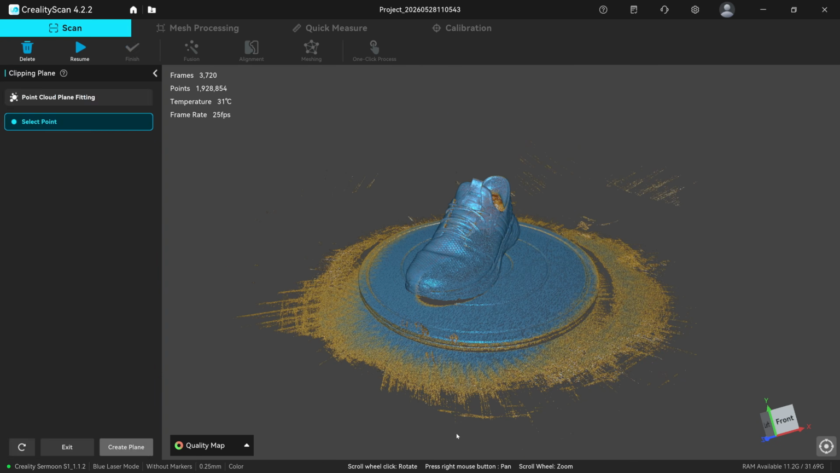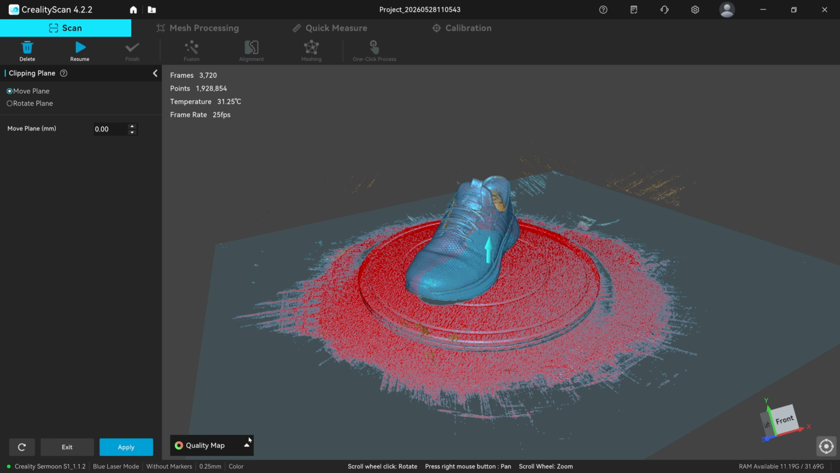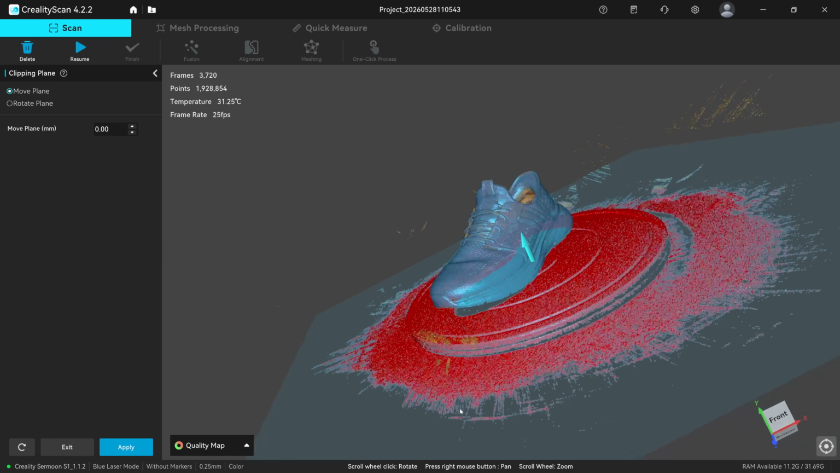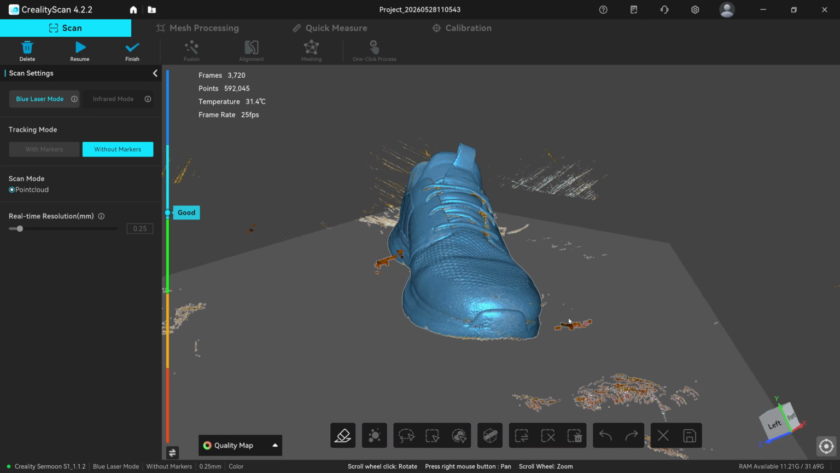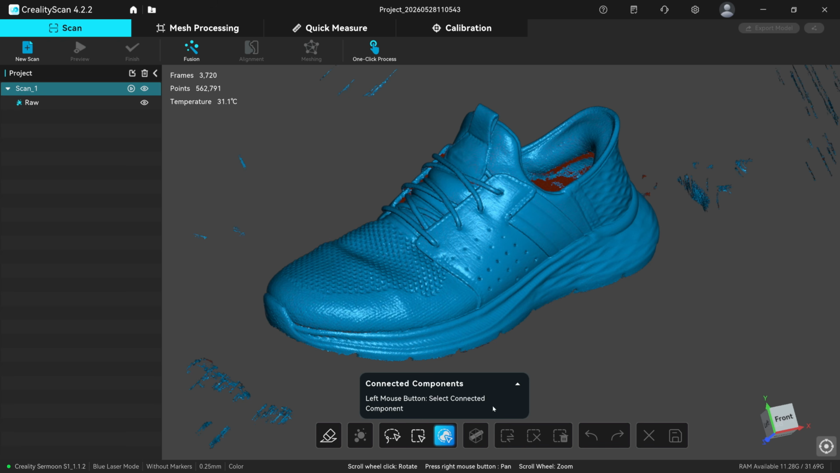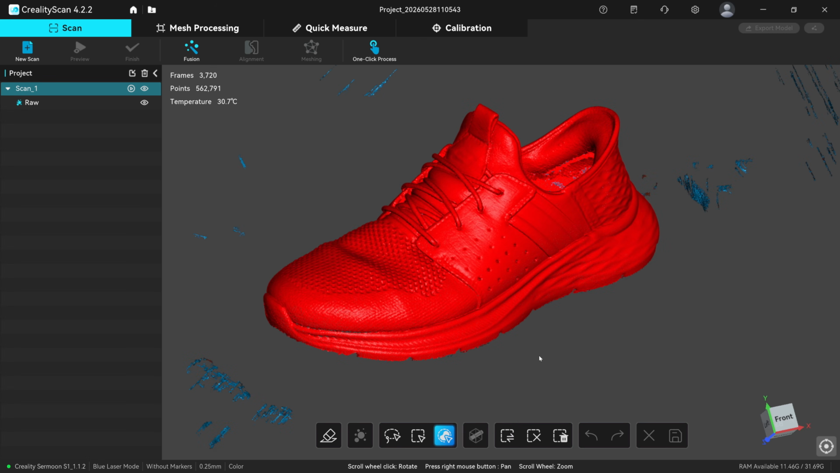Clipping plane now then. This clipping plane used to only be for markers. Now you can basically think to yourself, right, what plane on there now do I want to get rid of? And if you just put 3 clicks on it, 1, 2, 3, and then click on create, it basically now creates a plane. And if I now click apply, it deletes that plane now and everything below it. I can now finish that scan, connected components, click on the shoe, invert the selection, delete, save, and there's the